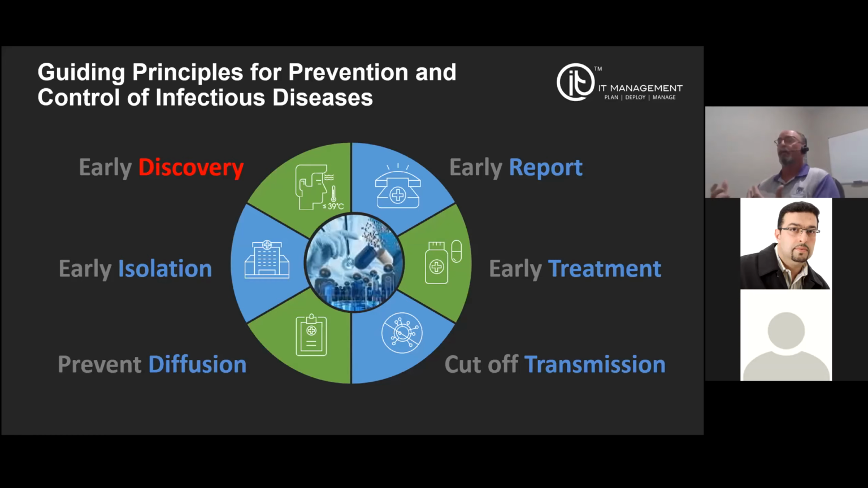So how do we do that, right? These are the guiding principles for prevention and control of infectious diseases. It's all about early and often. Like most anything we're trying to stop, we've got to discover it as soon as we can, and get it isolated and away from everybody. That's where the masks and the detection become really important. Let everybody know what's going on so they understand it. So early reporting, early treatment. And the two biggest things are to prevent diffusion and cut off transmission. So how do we do that, right? How do we get this thing detected as soon as we can?